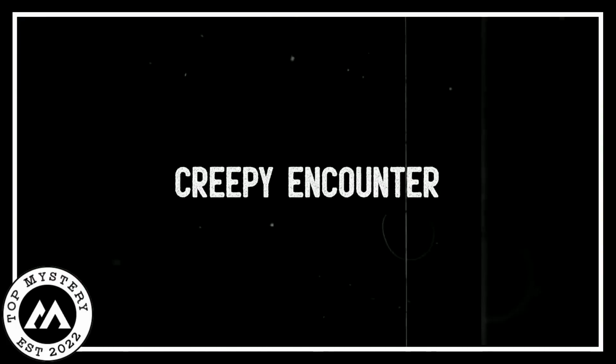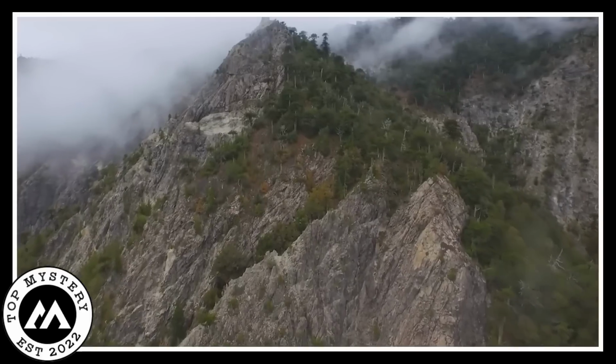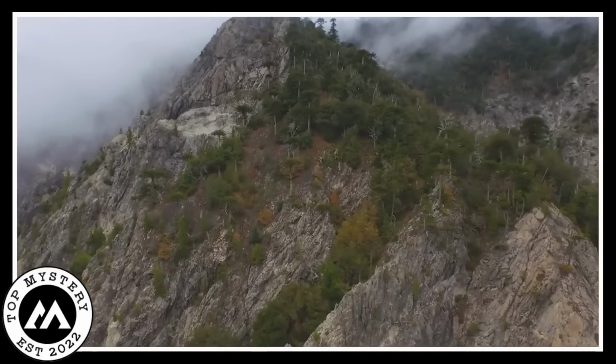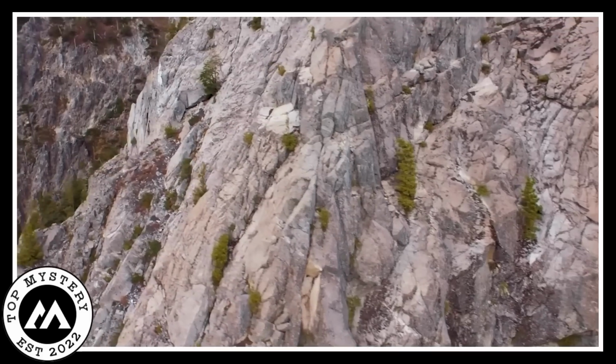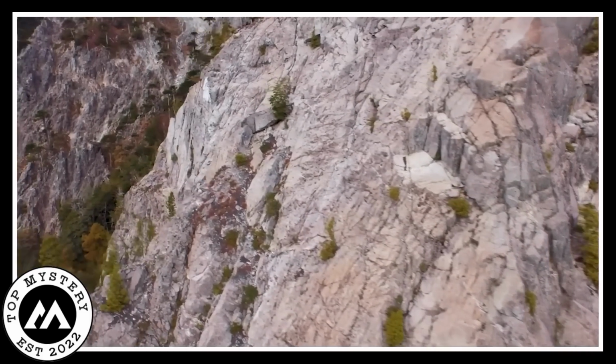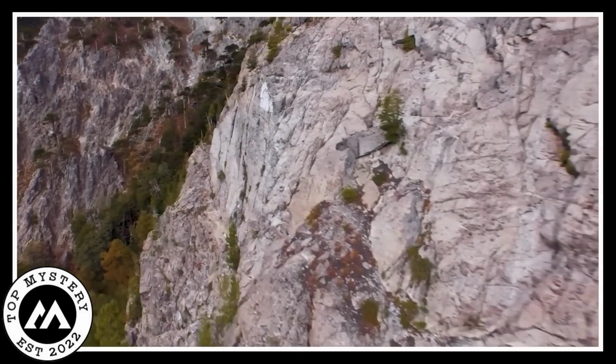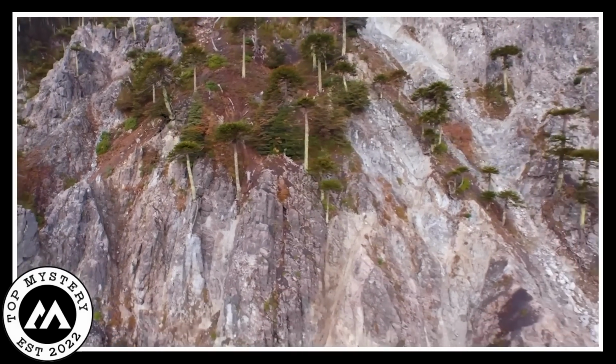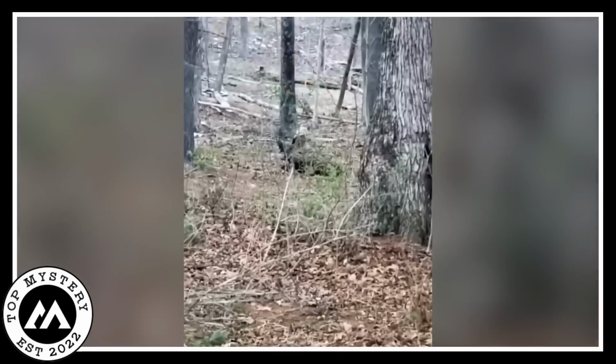Creepy encounter. In the spooky Appalachian Mountains, there is a scary story about a person exploring the thick jungle with just a camera. As they went deeper, the place got super quiet, and it felt like the trees were sharing old secrets. Things got really tense when the brave explorer saw something creepy. The camera caught it all, and it was so creepy that it made them shiver.